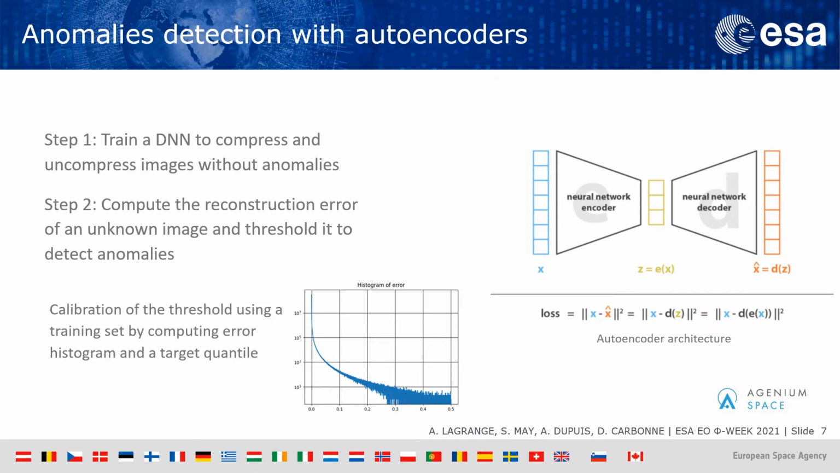Now let's focus on the anomaly detection part. We did it using autoencoders, and the process is divided in two steps. So in the first step, we trained an autoencoder to compress and uncompress images without anomalies. And in the second step, we compute the reconstruction error of an image with the idea that an image containing an anomaly will have a higher reconstruction error.